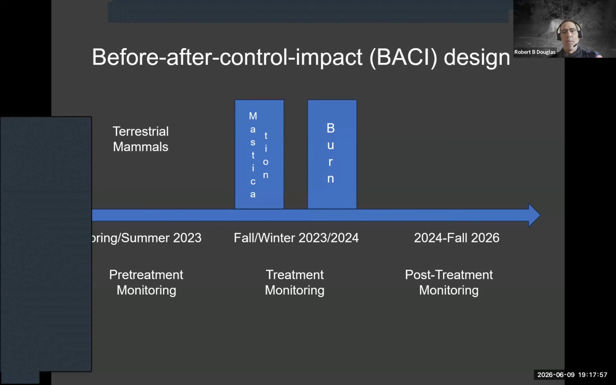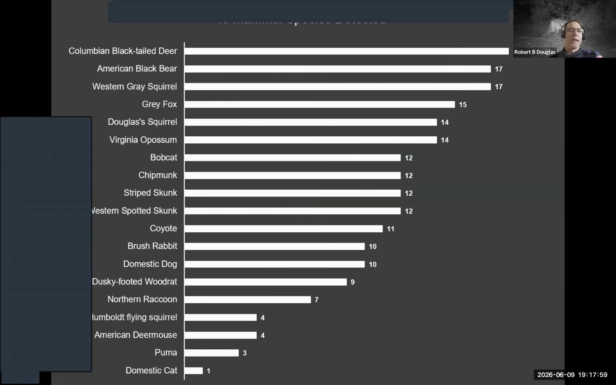What I want to talk to you about tonight briefly is give you a flavor for what we're detecting out there. Now, all these data are preliminary. I haven't really started to divide things up by treatment, so all the data are pretty much pooled.